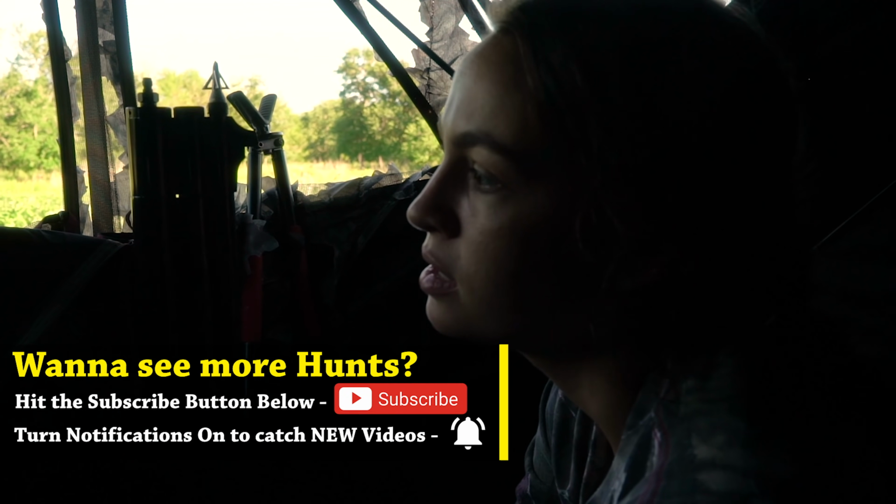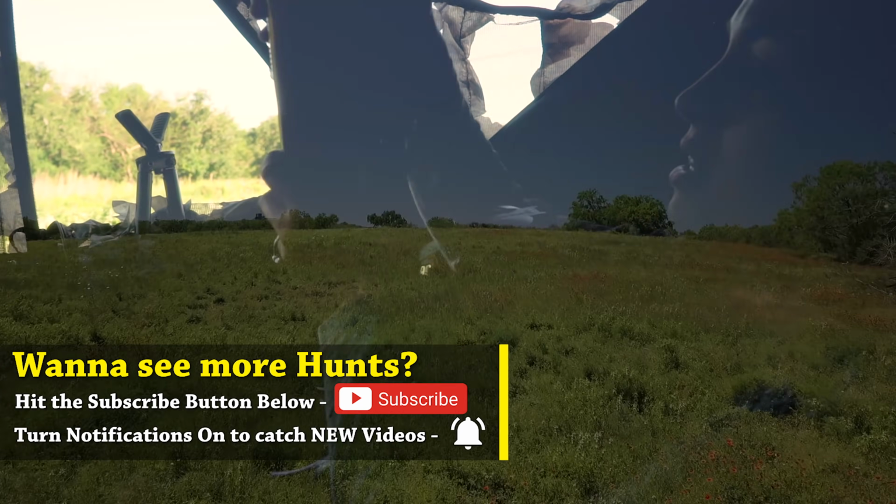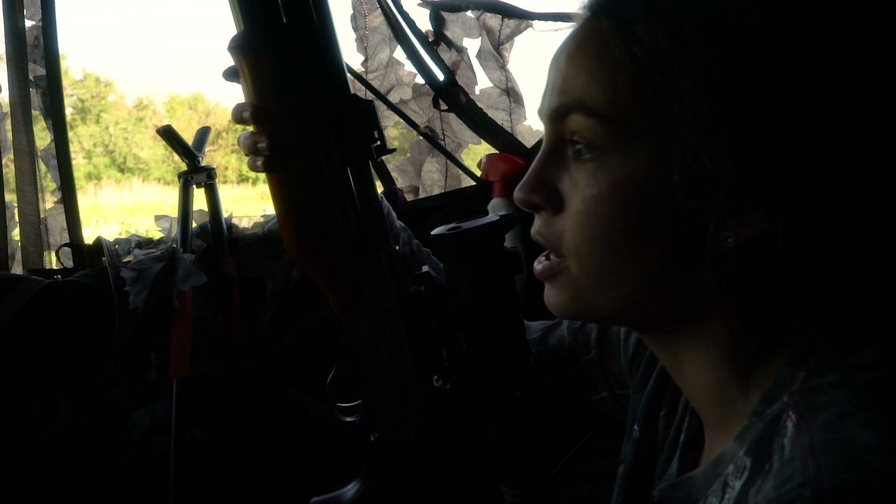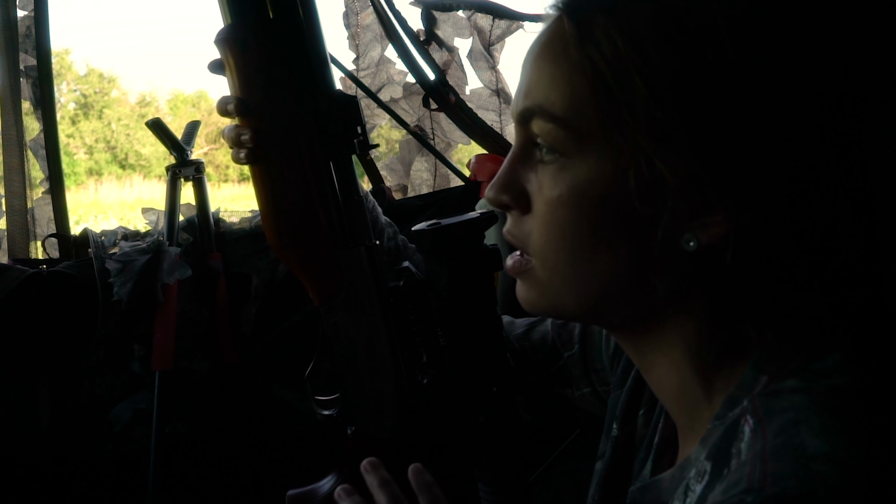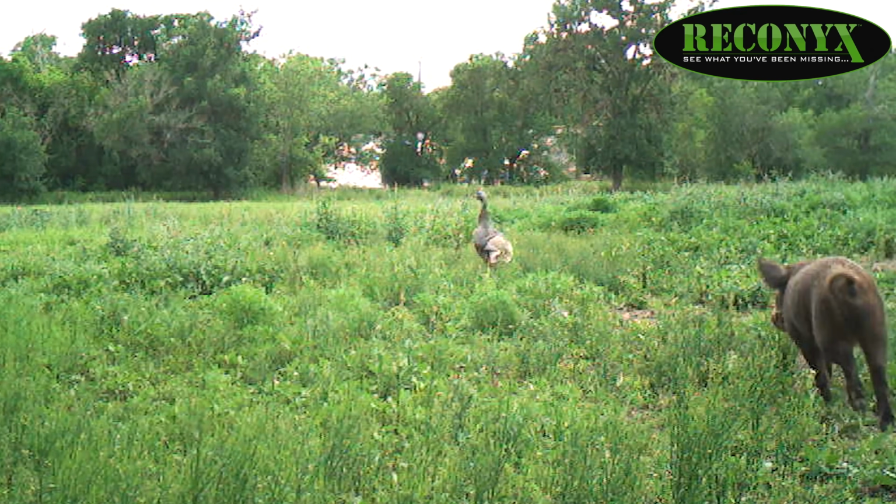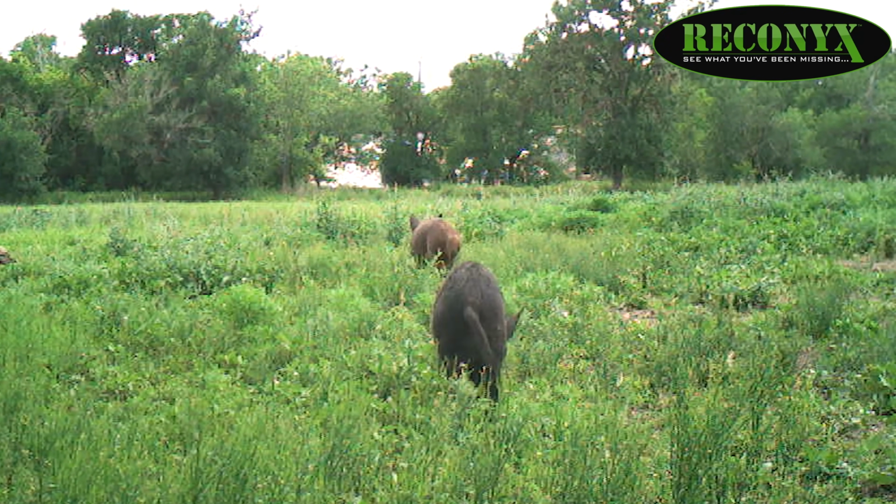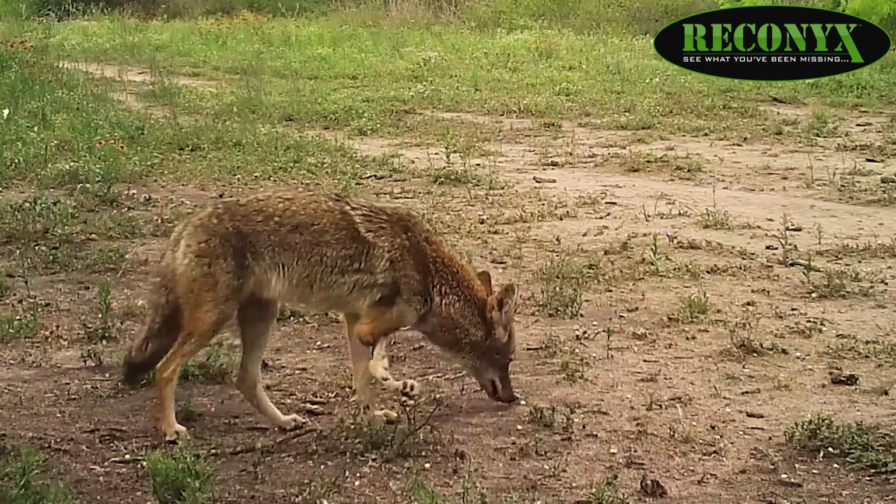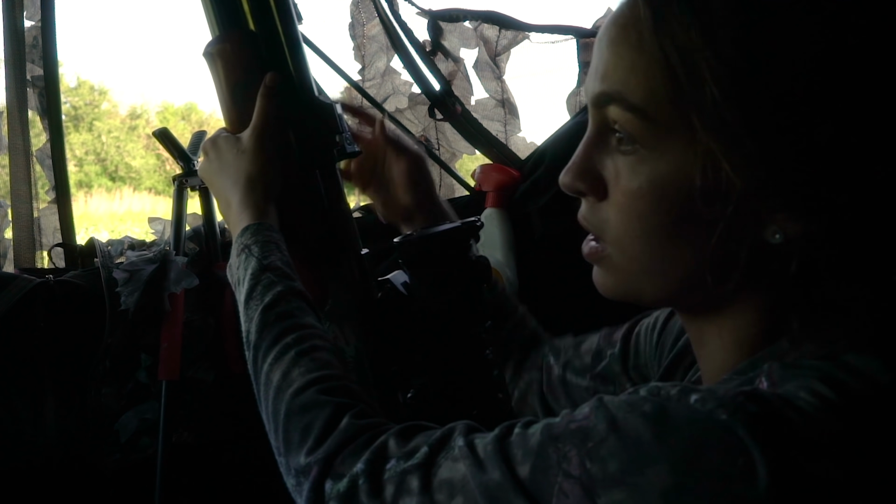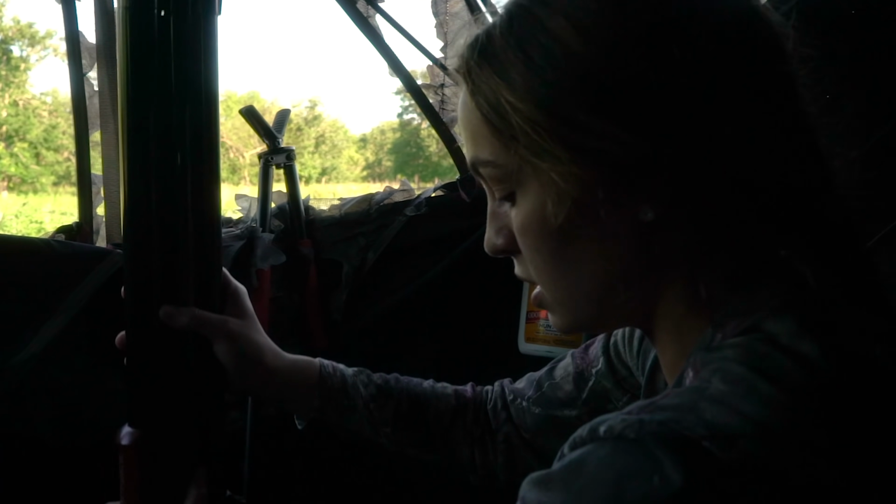All right, it is mid-spring and it's nice and hot in South Texas. We had a big rainstorm come through last night and this morning, but it's cleared up, the ground is wet, and I'm hoping it's gonna make for good animal activity. We've been watching this specific spot for several months. We've got pictures of hogs, pictures of coyotes, pictures of turkeys, so I'm hoping that somebody's hungry and walks in, and we're gonna sit here till dark and make sure somebody does walk in.